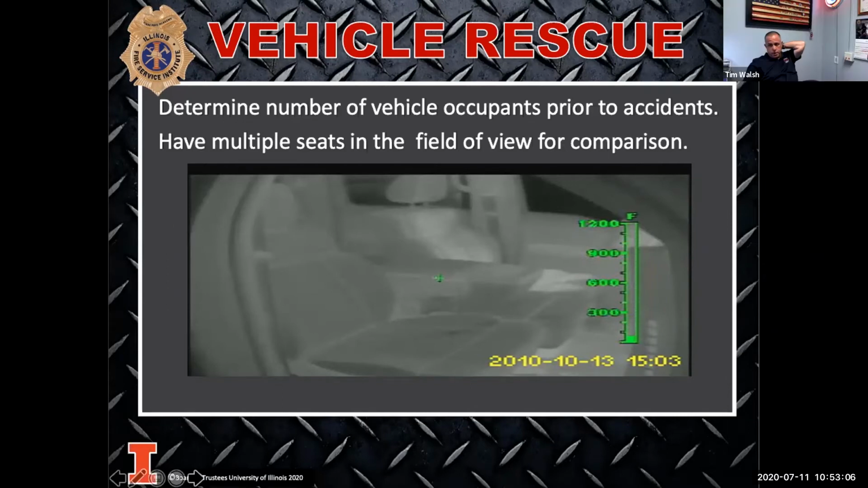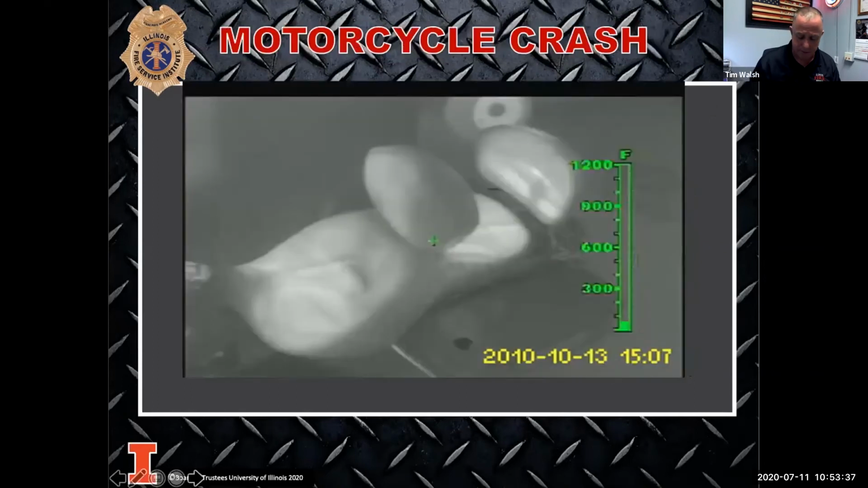So Jeff's talking about using that camera right here to take a look at the heat signatures on the seats, right? So when you go to an automobile accident and there may be a car seat in the back of the vehicle, you want to double check that automobile to make sure that nobody's been ejected, right? So we can check the scene as well, but we can check the signatures for the first two companies to see if there were butts in the seat. There's no other way to say it. If there's a butt in the seat, it's going to be warm. And that'll show up on your TIC camera. Go ahead, you're back up, Jeff.